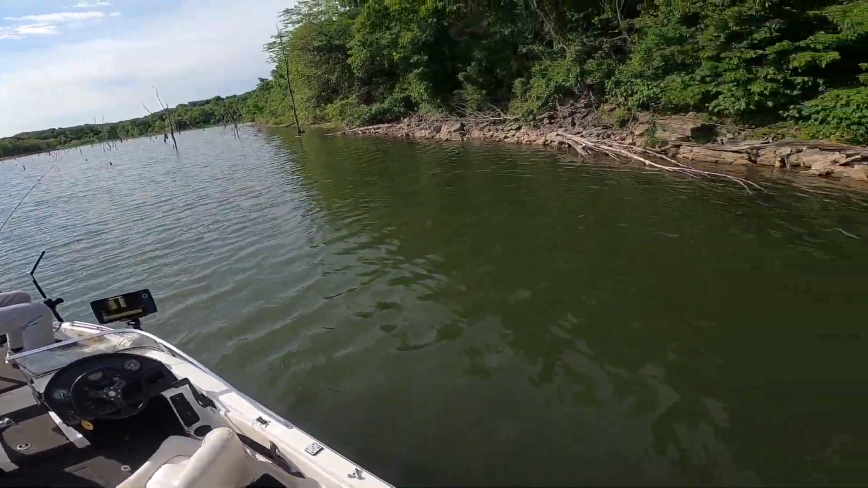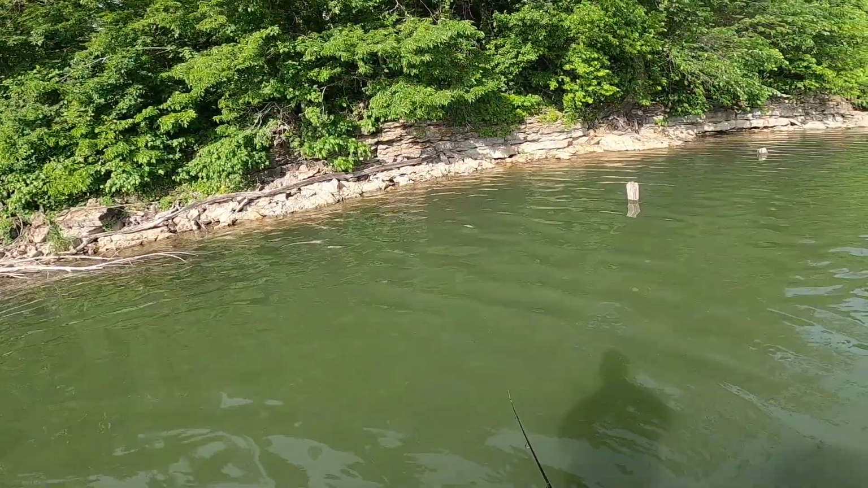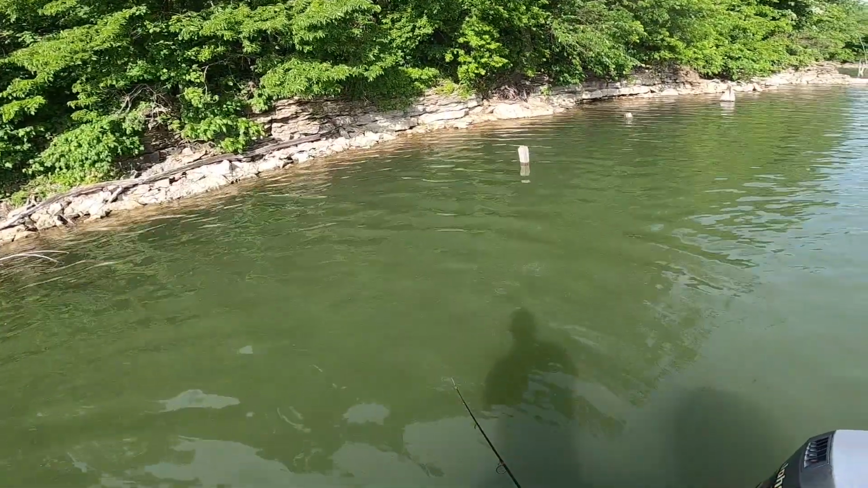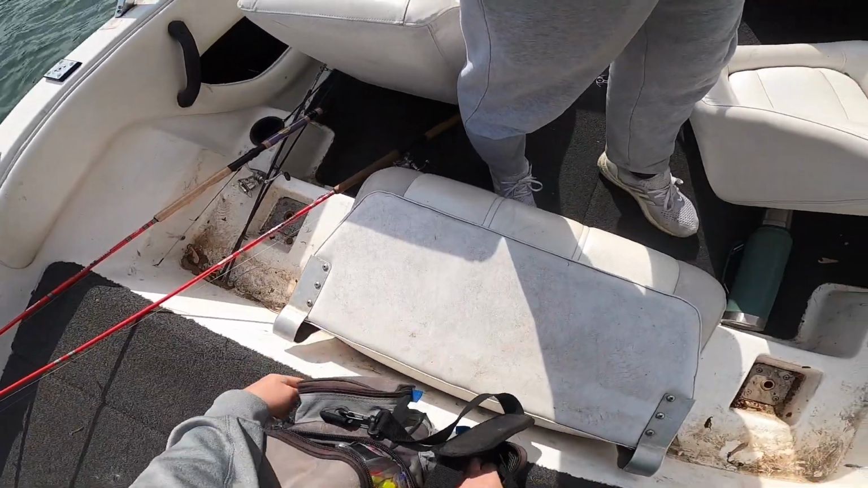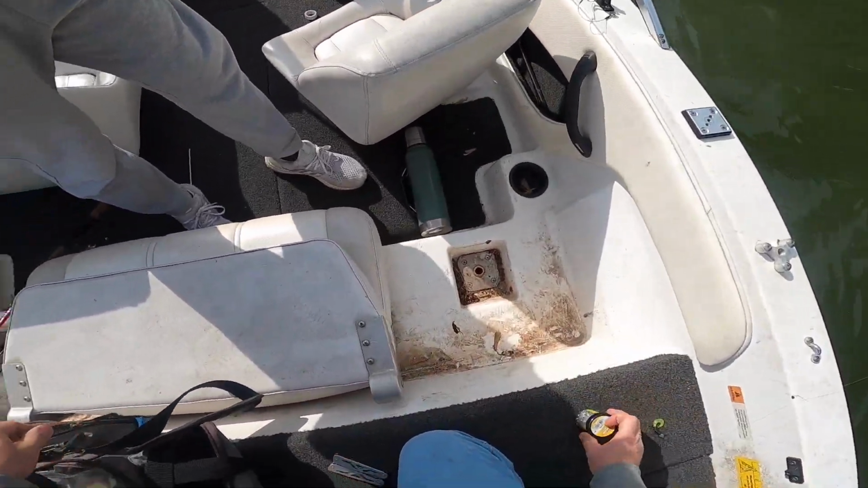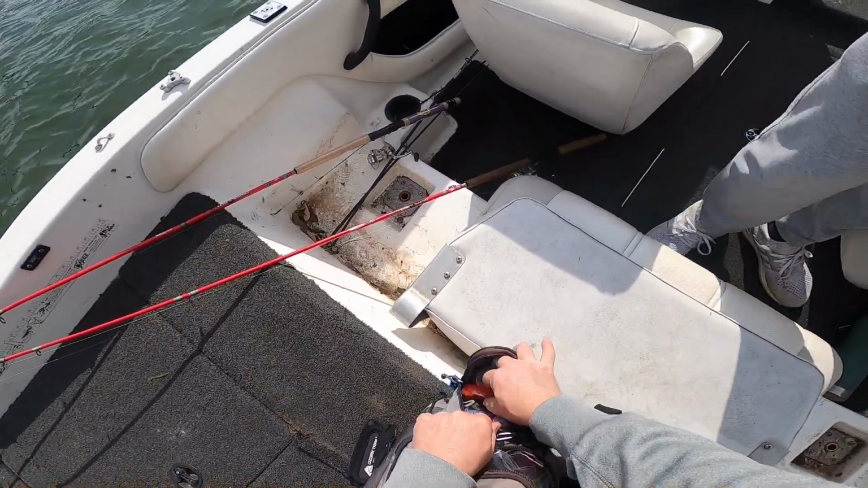If you want, you can put a bigger pinch sinker on it so that it sinks faster. It sinks so slow. Yeah, pull that pinch sinker off and put on a bigger pinch sinker. If you want to, this will help him to bite better. Put a crappie nibble on. I'm gonna try that too.